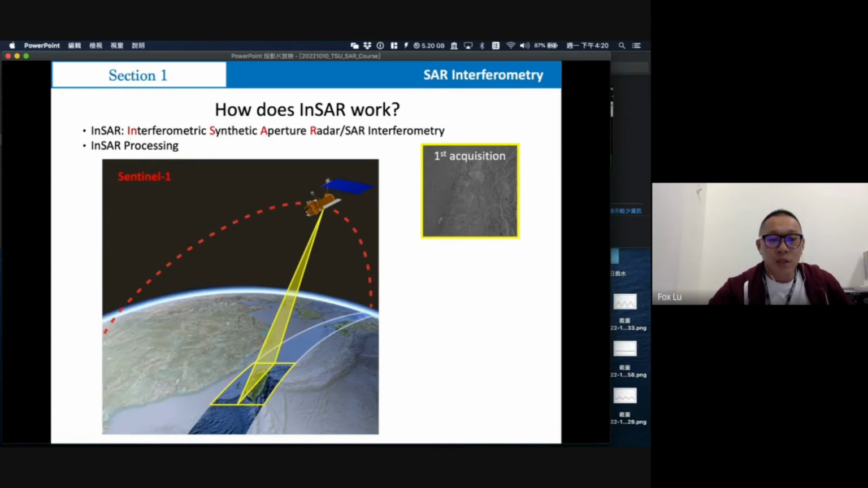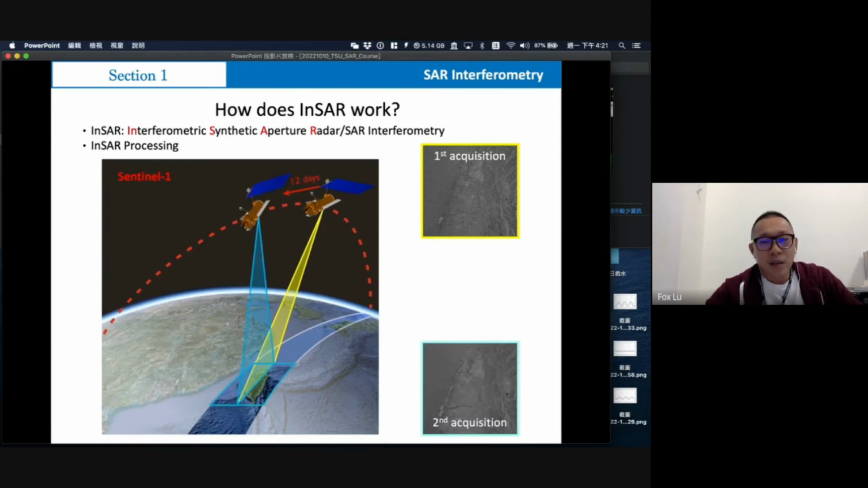So here we can follow this image. When the Sentinel-1 flies across Taiwan, it will get the first SAR image, like the yellow card. And 12 days after, it will get another SAR image.